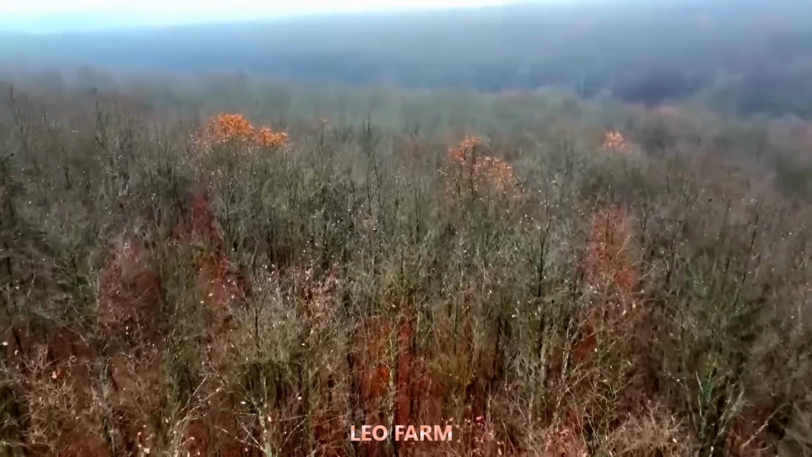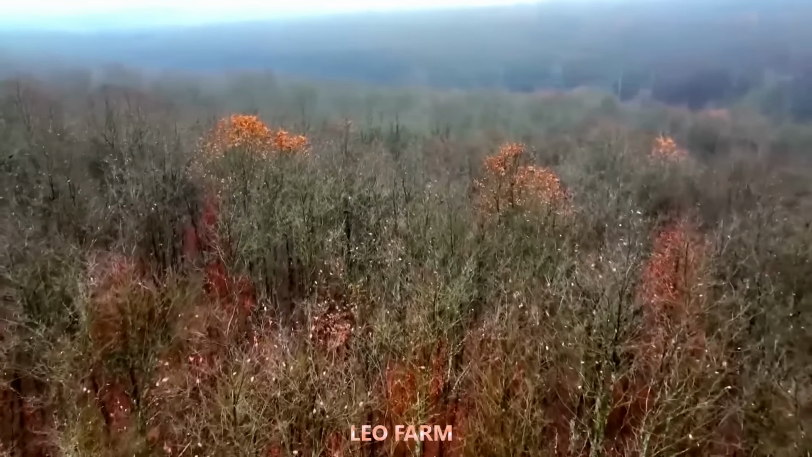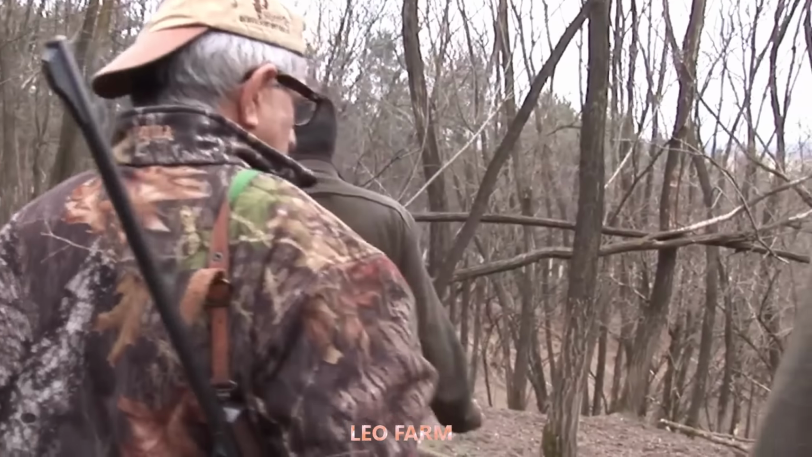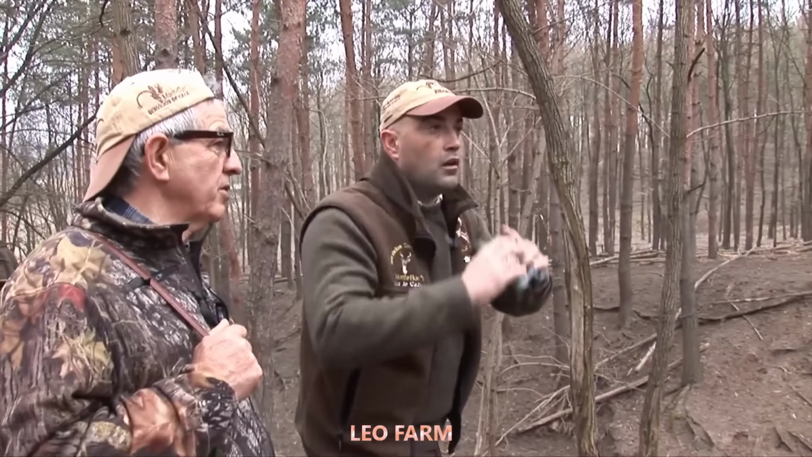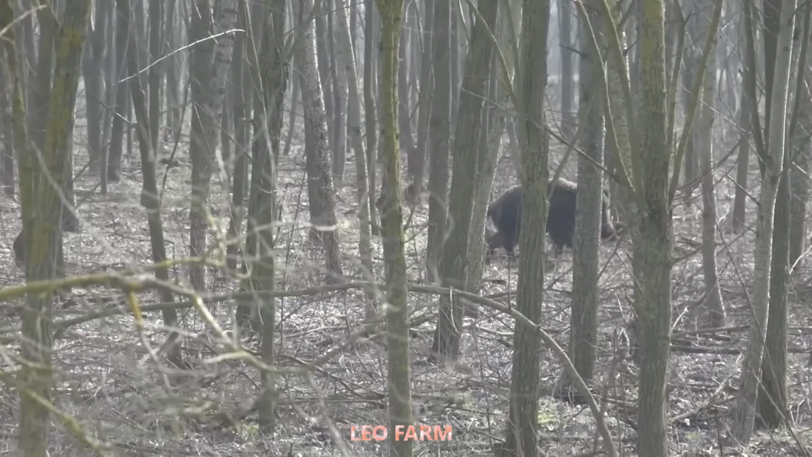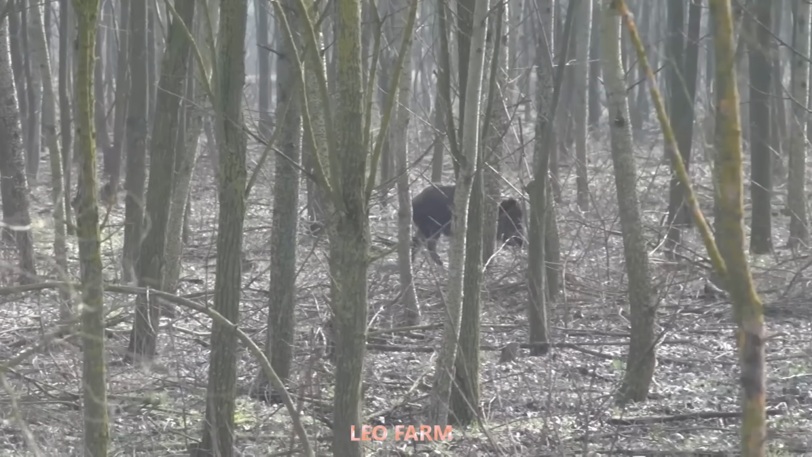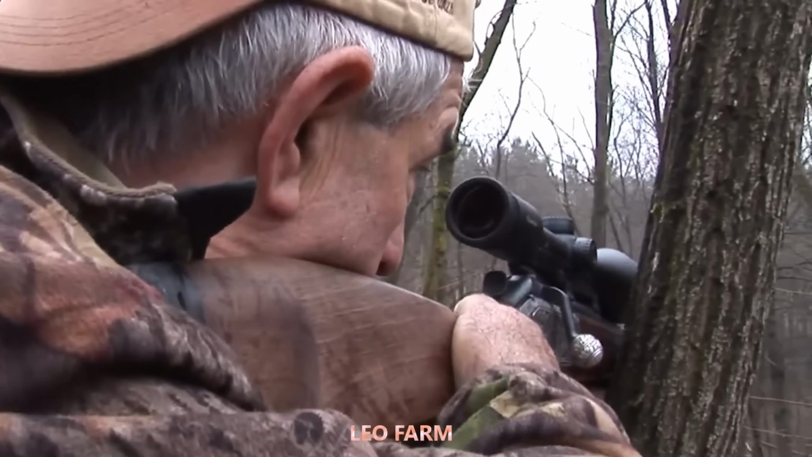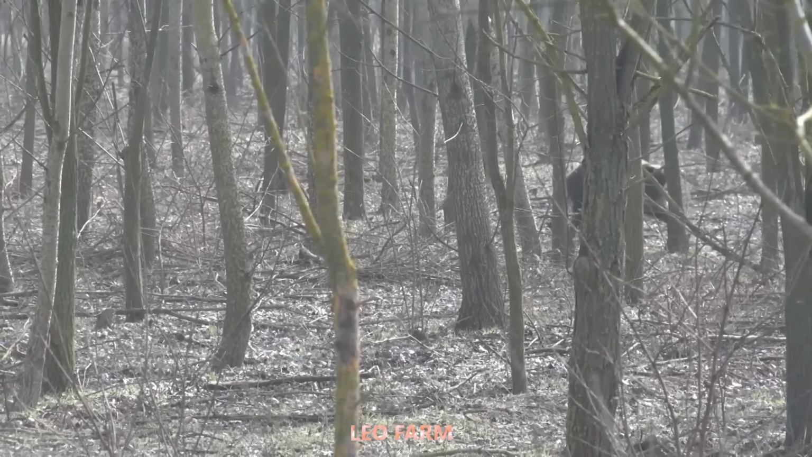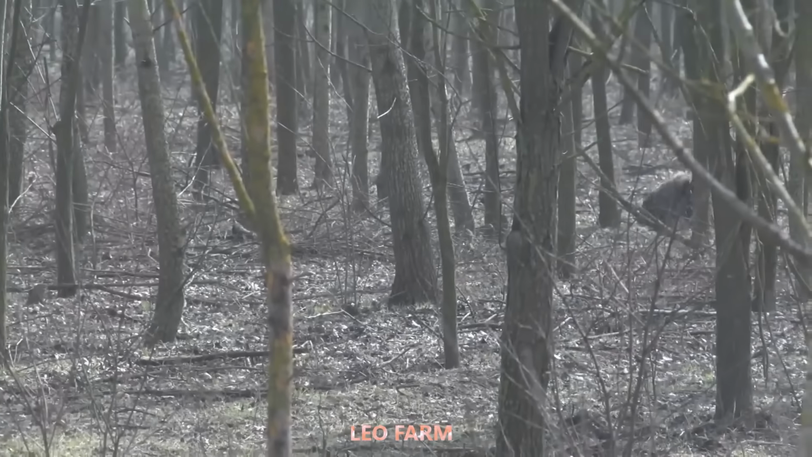While the western flank was roaring with action, the eastern side, where Thomas's team lay hidden, was eerily silent. For 15 tense minutes, they waited in absolute stillness. Then suddenly, movement. A silhouette emerged from the underbrush. That one moment of exposure was all Thomas needed. A single gunshot cracked through the forest, launching the next wave of the hunt.